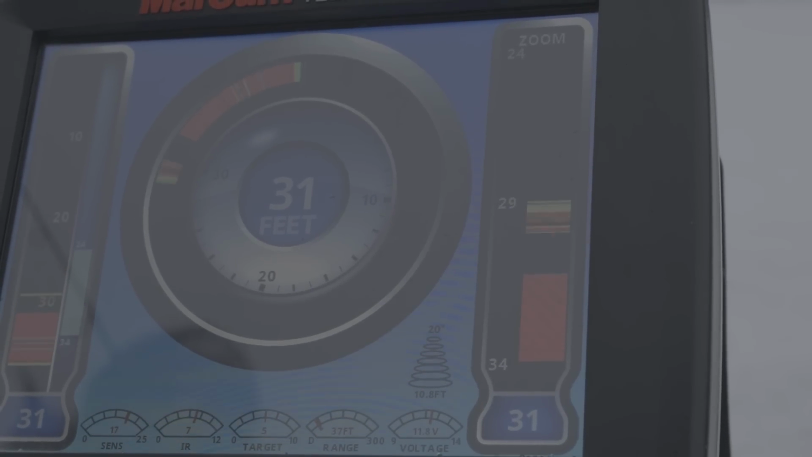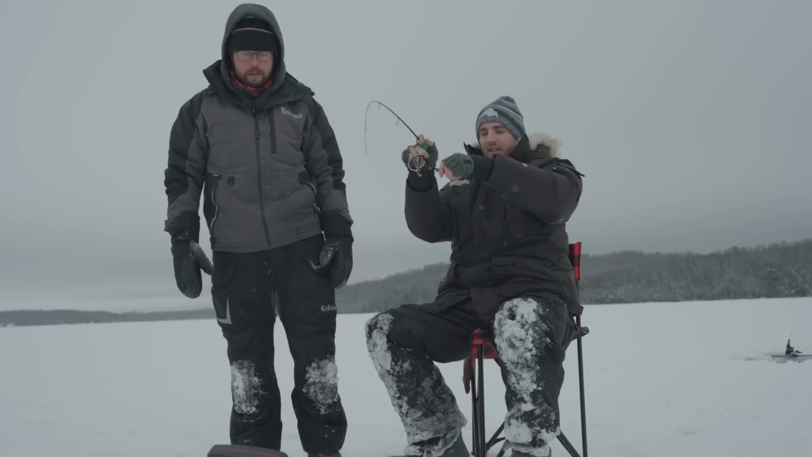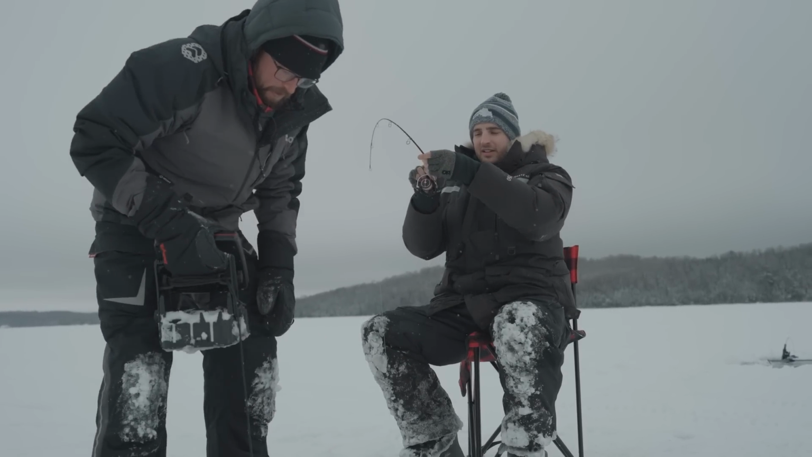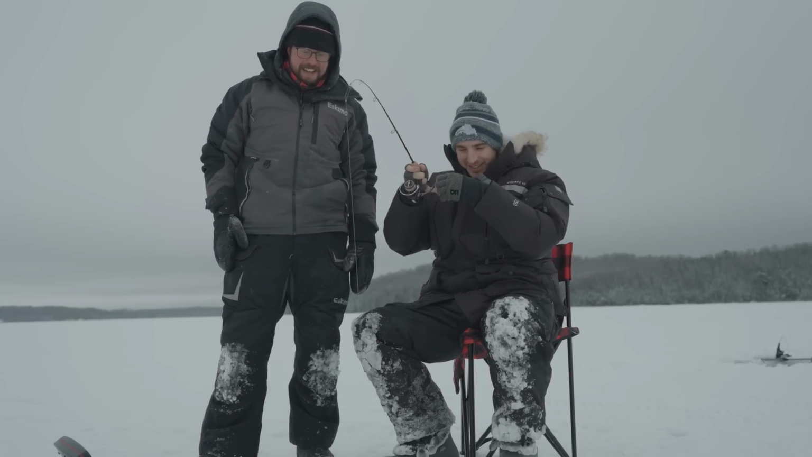There's one coming up, come on. Here we go. Boom. You got him, buddy. That's good timing for me to be standing here next to you. It's a nice fish. Yeah, thanks for walking over.